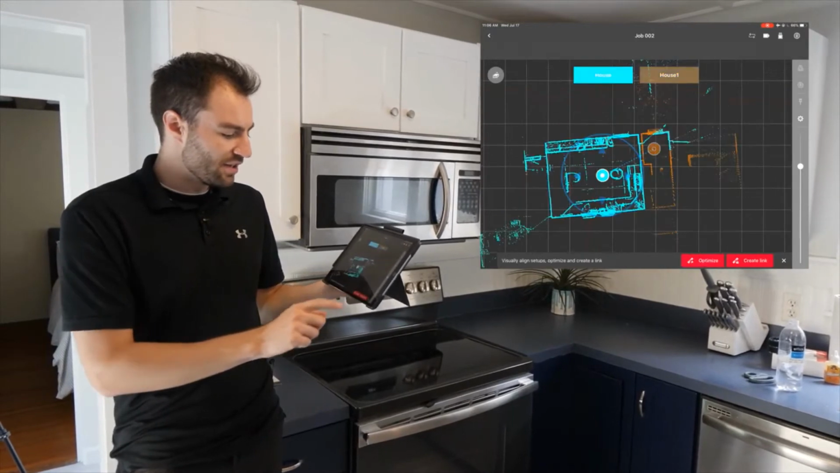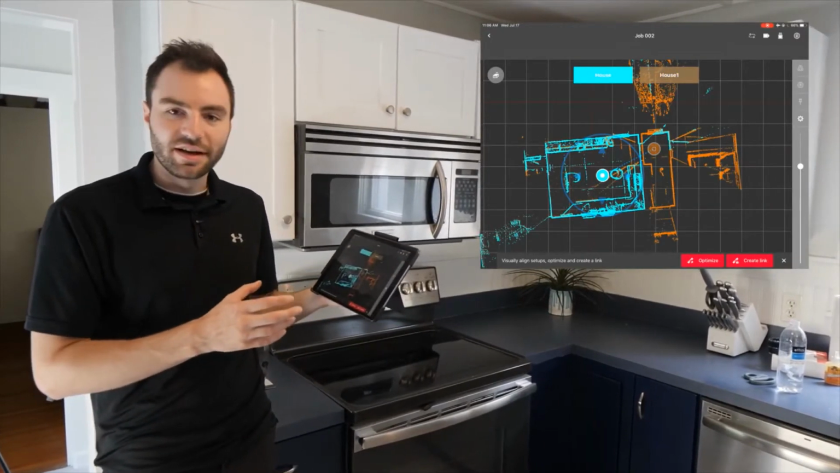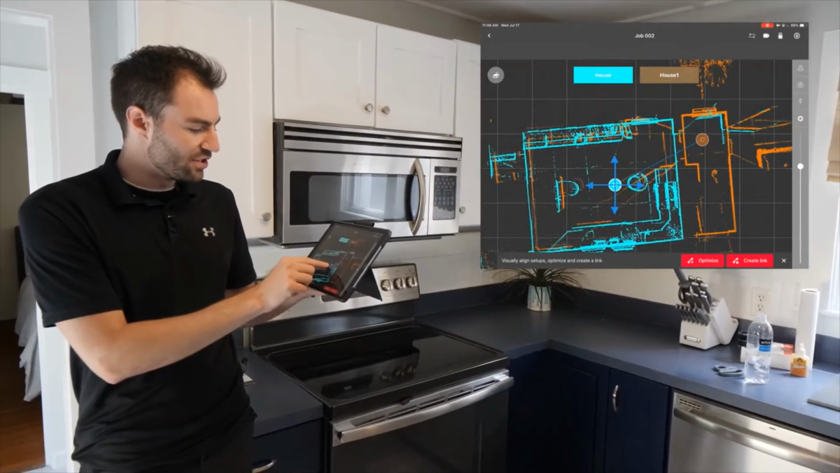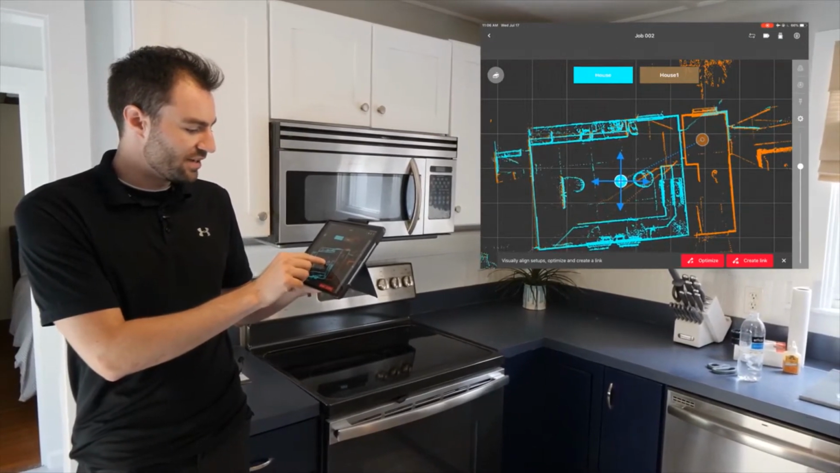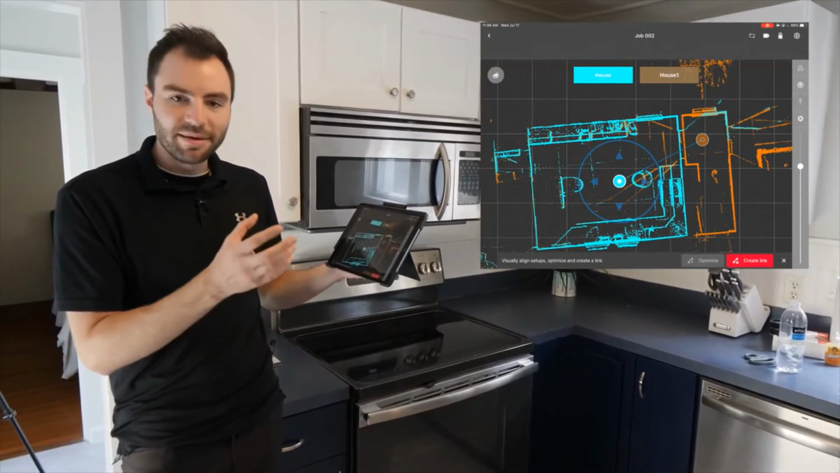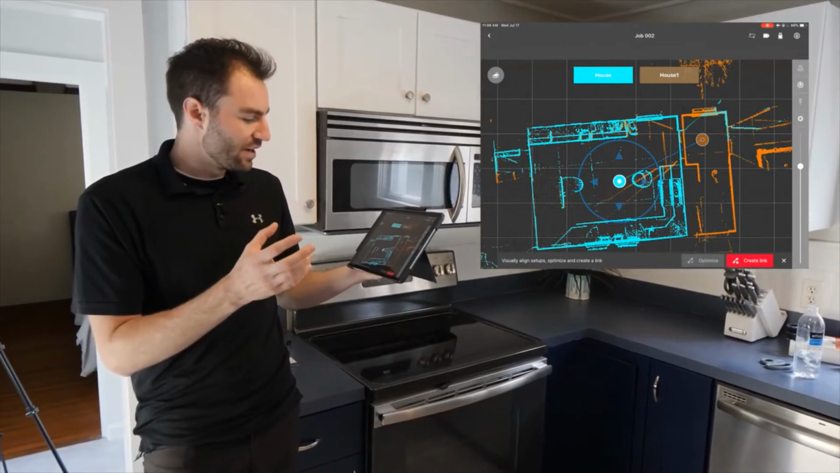I'm going to tap start alignment, and you'll see one scan is orange and one scan is blue. So you can make sure that they're pretty well lined up. And then I'm going to tap optimize, and that's going to snap the scans together in the right orientation.